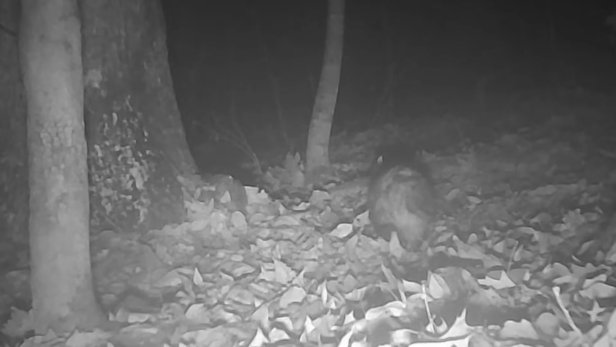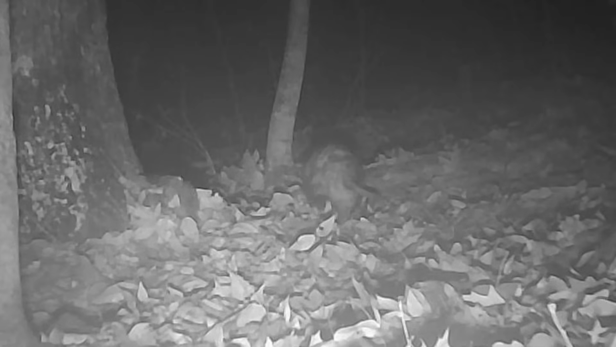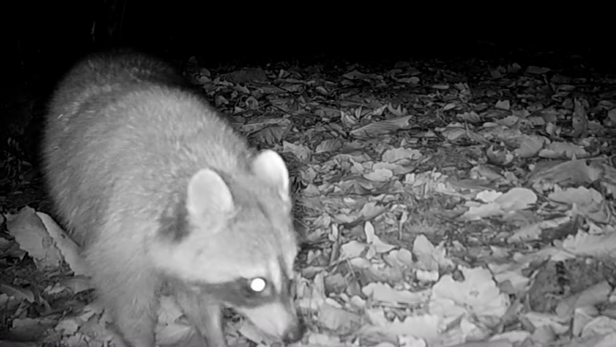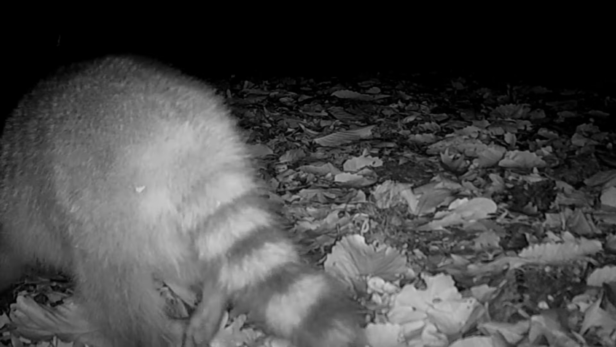Yeah, that looks like old Willie on a wet night. Old wet possum. And they're still looking for them acorns. But they're getting very thin and far in between. But they still try.